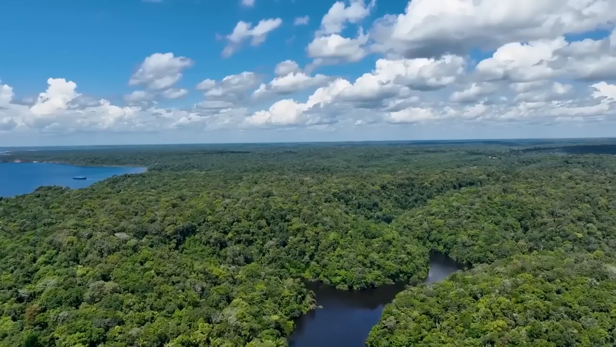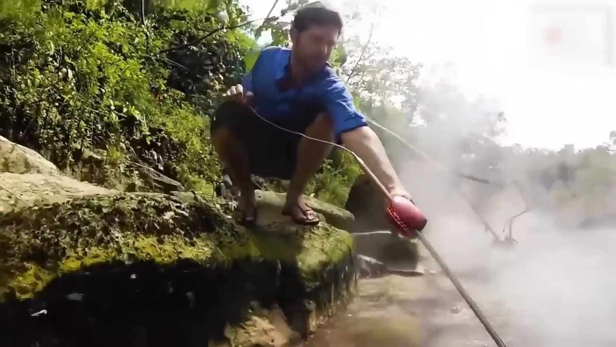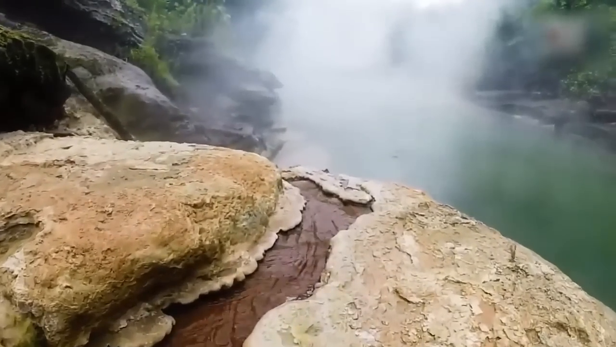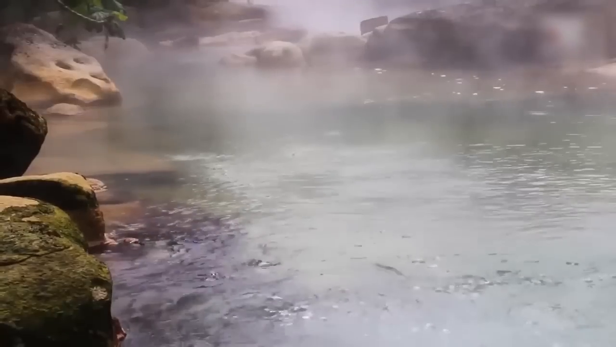In the middle of the lower jungle of Amazon, there lies a river which burns every day and every night. The boiling river is the hottest river in the whole world. Some fault-fed hot springs beneath the earth provide water for this river. The water in the river seeps deep into the earth, heats up underground, and resurfaces through faults and cracks.